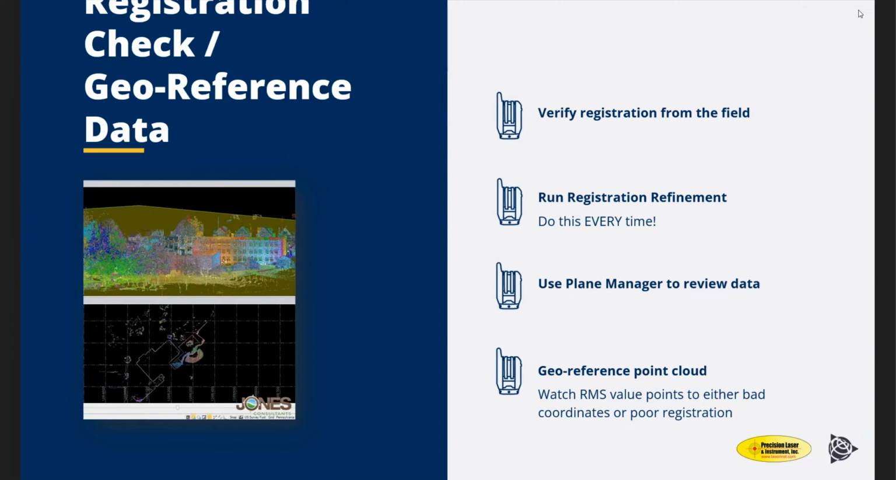And the easiest way to verify that your point cloud registration went well is either using the plane manager and doing slices to the point cloud to make sure you don't have any doubles of anything or ghosting or weird rotations, or using the limit box. It's up to you, whichever one you think works better. We'll touch on both. And then geo-referencing the point cloud, make sure you watch your RMS values.